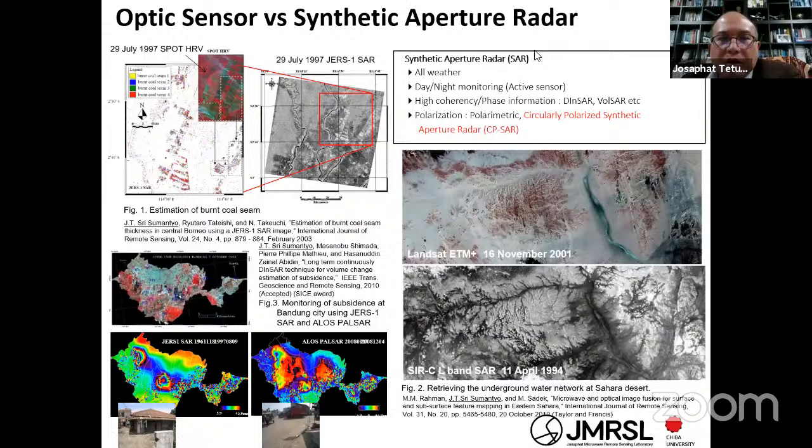It is when I was a PhD student. And then the phase itself. One application is I observed the land subsidence of Bandung city. It is my hometown in Indonesia, and you can read the technique in this IEEE TGRS paper.